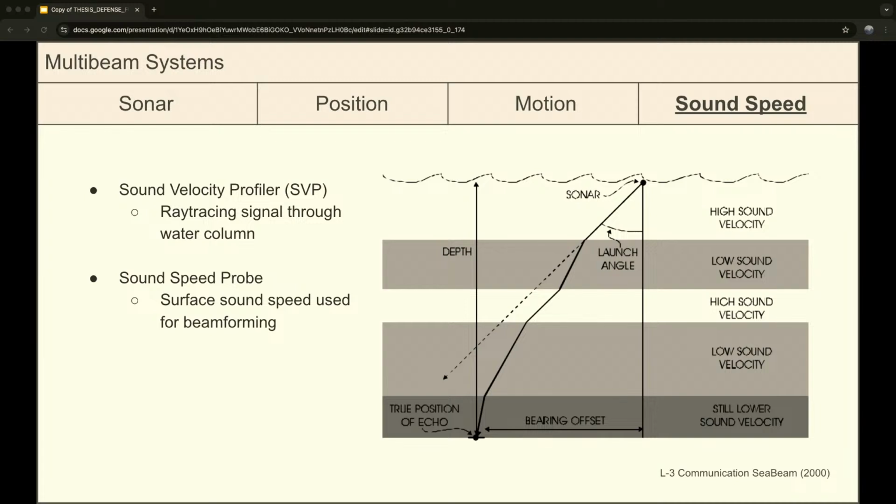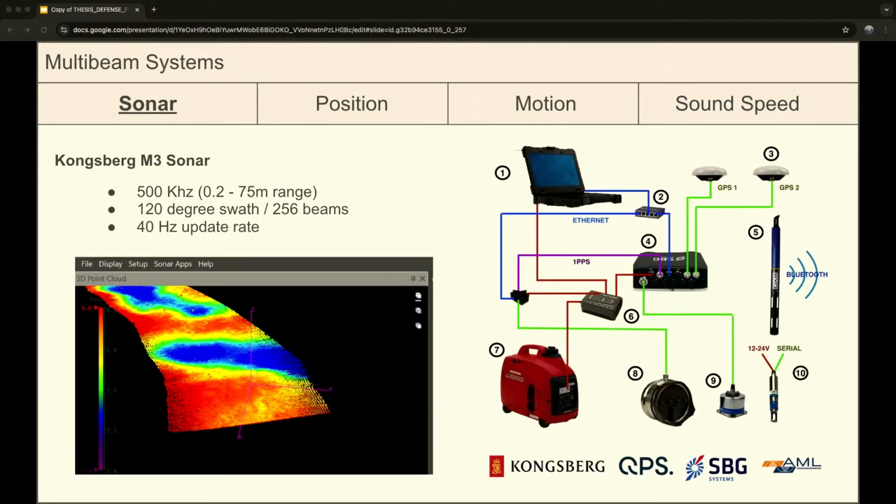So in order to account for that, you need these final two instruments, which is a sound velocity profiler that's ray tracing the signal through that water column, as well as a sound speed probe that's used for measurements of sound speed at the surface here by the sonar for beam forming.